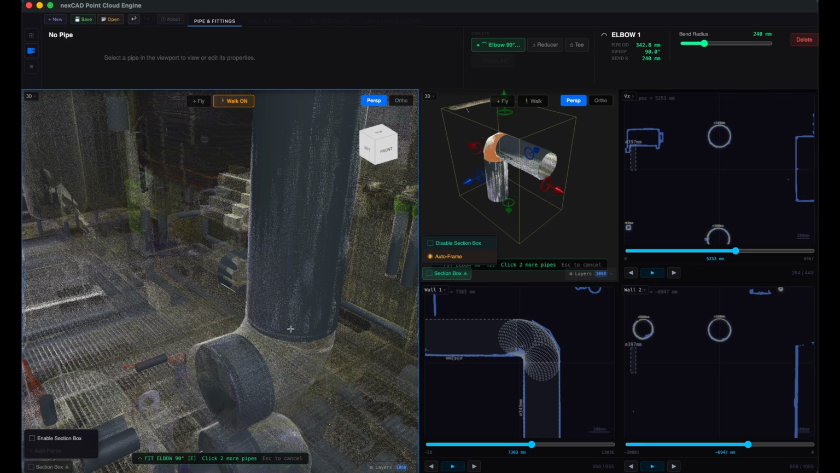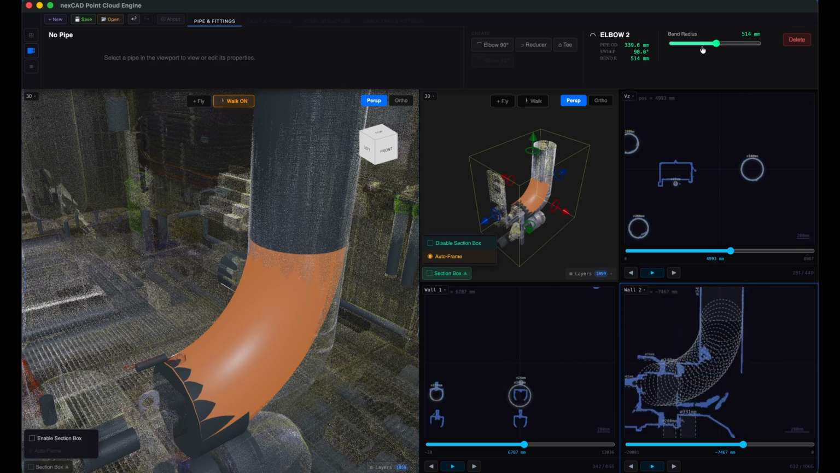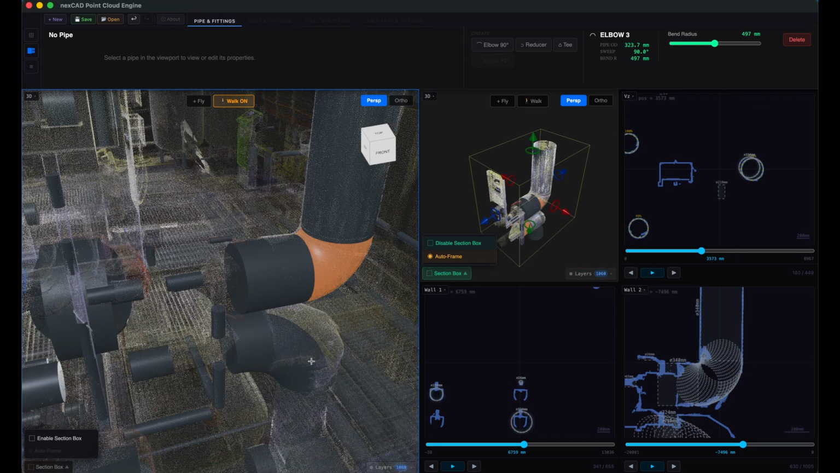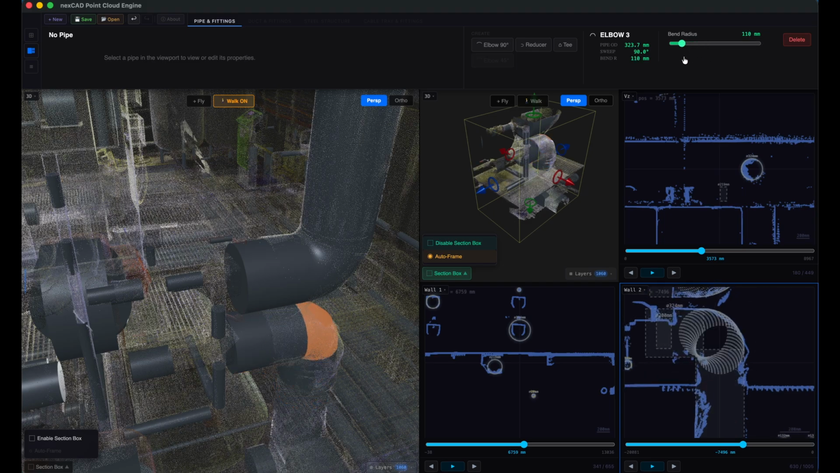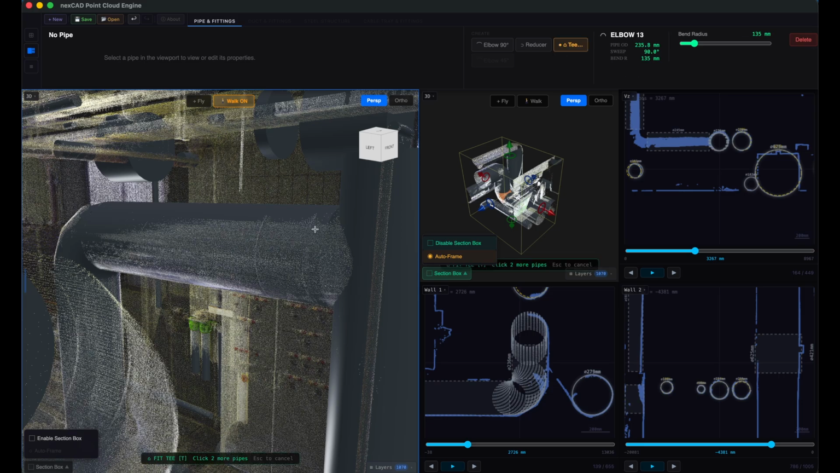Here's another one. And another. And right here, a T connection.